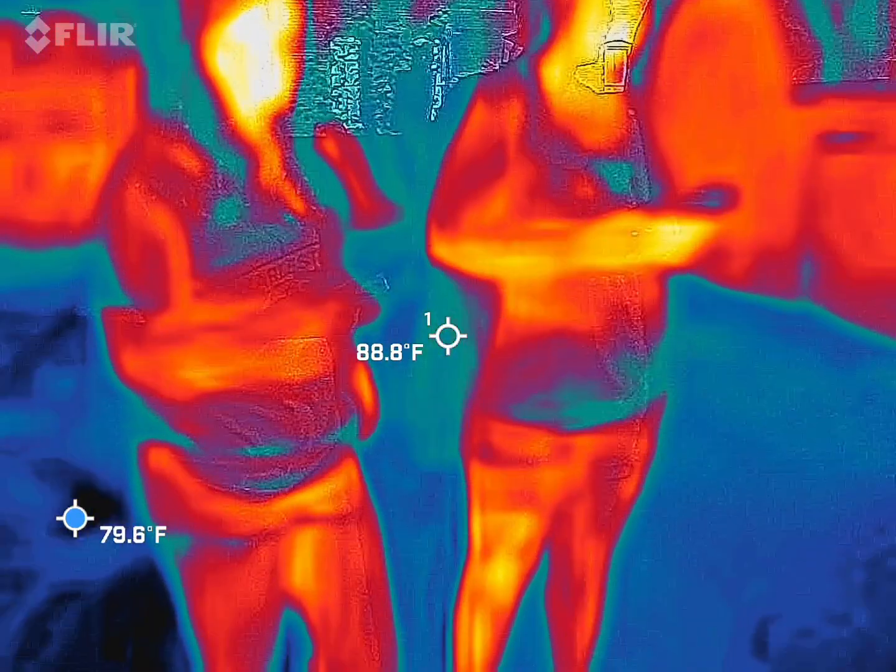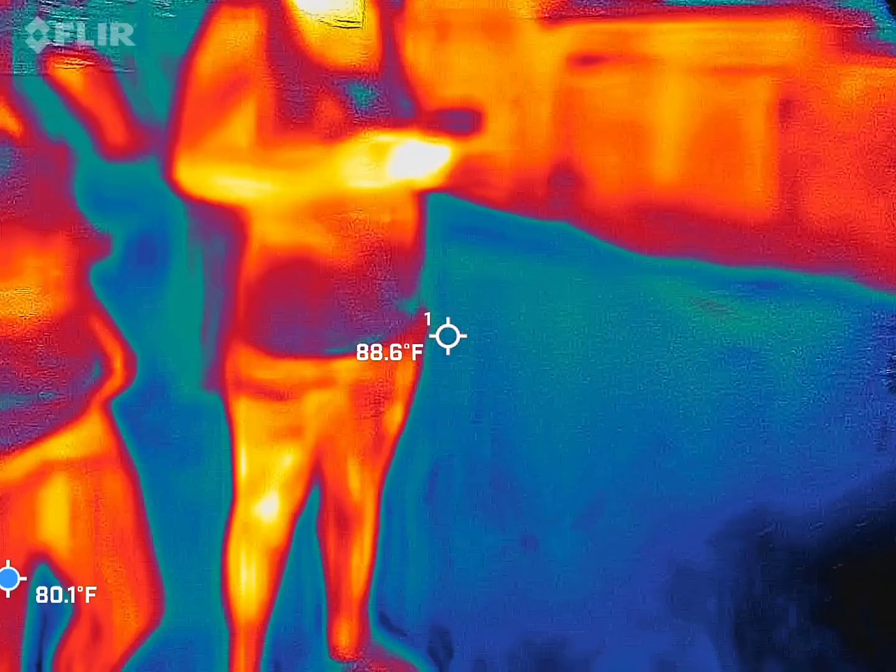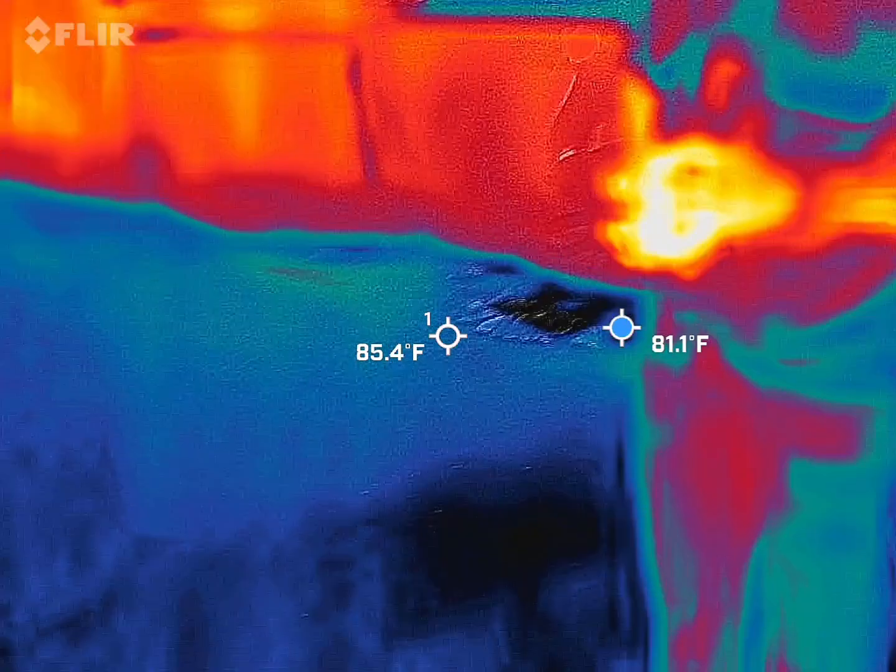So what's going to happen with this location is, I'm sorry, does the light bother you? I just wanted to be close to my daughter.